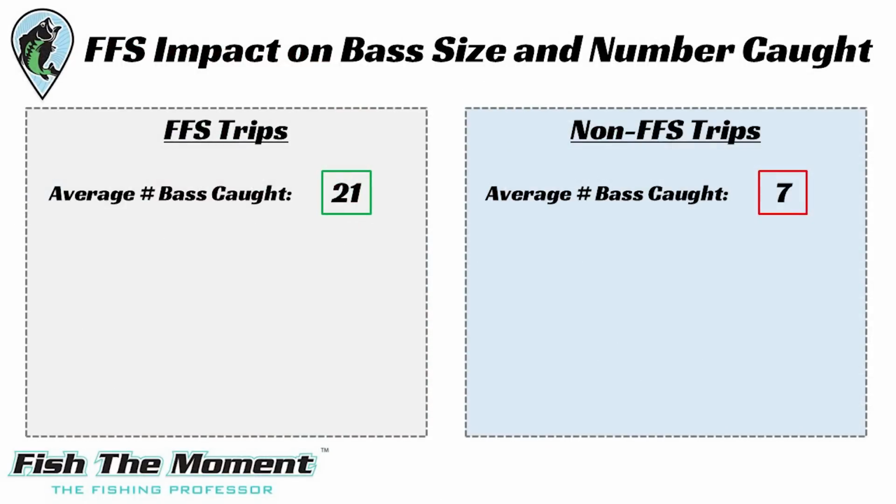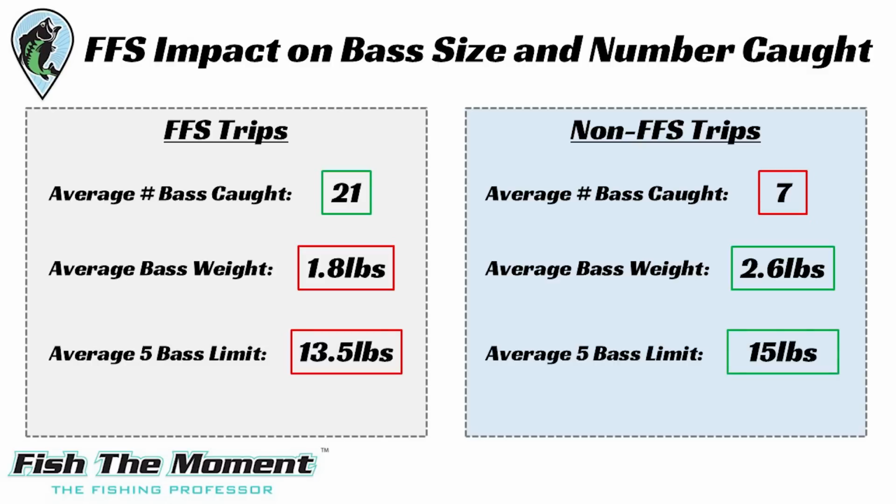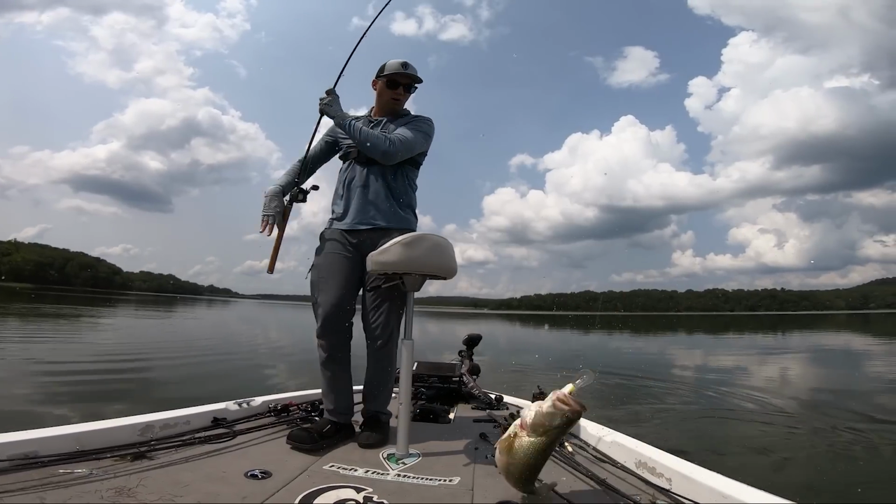If we average out the number of fish I caught across these 4 fishing trips in each group, you can see I caught 21 fish on average with forward-facing sonar and only 7 without. Interestingly though, the average weight of the fish that I caught with forward-facing sonar was only 1.8 pounds, but without it, it was over 2.5 pounds, so a better average quality of fish. Finally, I found my average 5 bass limit for the best 5 bass that I caught on each fishing trip. On average, with forward-facing sonar, I was catching a 13.5 pound limit, but without, I was catching a 15 pound average limit. This was really fascinating to me because even though I was catching fewer fish without forward-facing sonar, I was catching, on average, a better quality of fish.